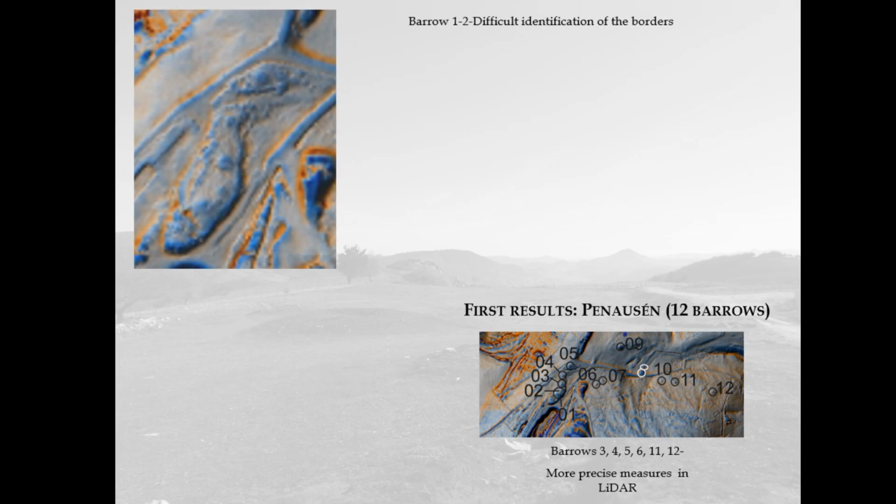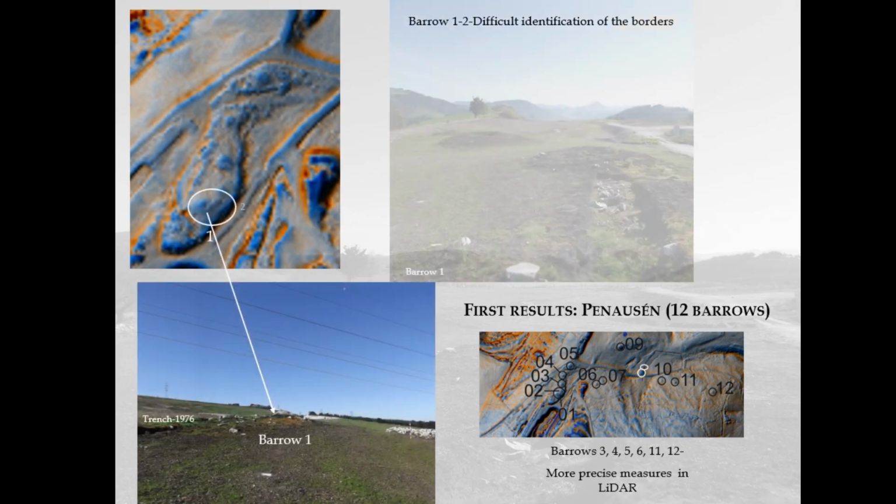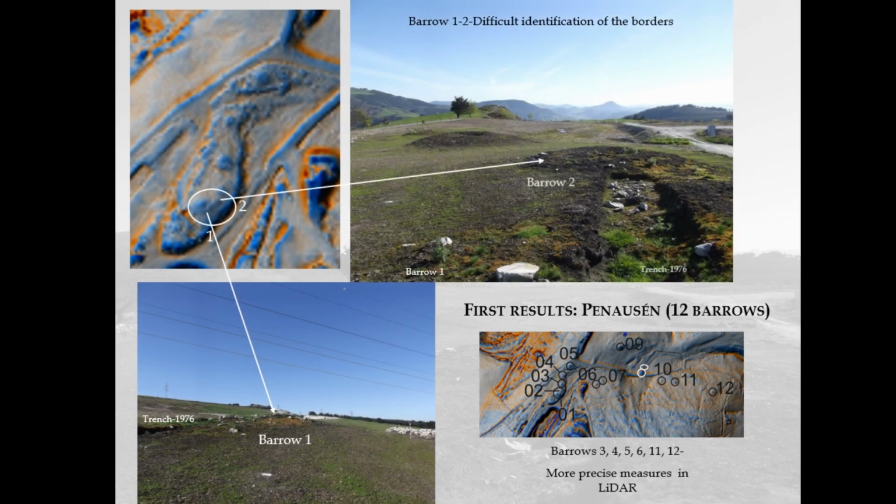Most of this inaccuracy comes from the information available in the digital terrain model. The borders of the tumulus, in some cases, cannot be clearly identified. In Penausen, this situation happens in 2 prehistoric tombs, number 1 and 2.